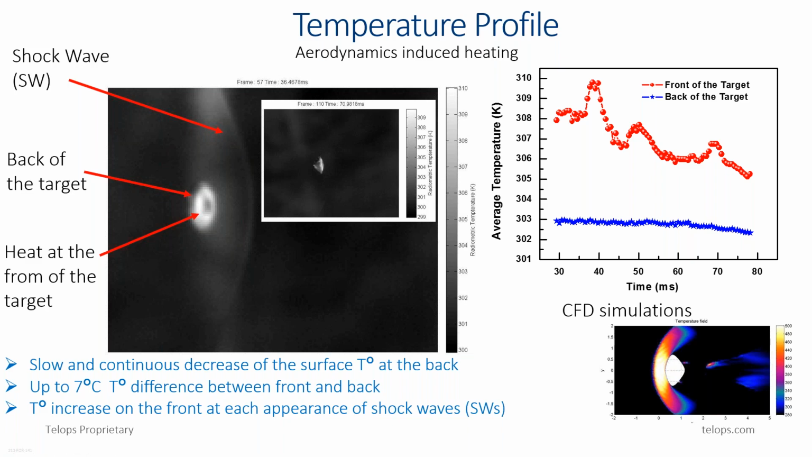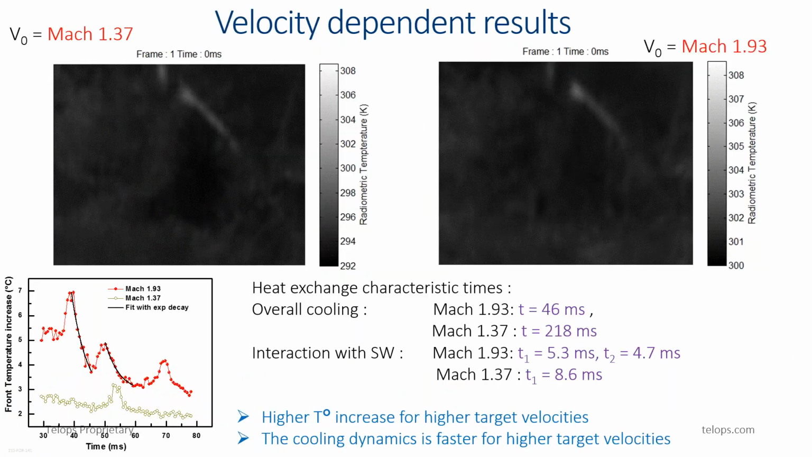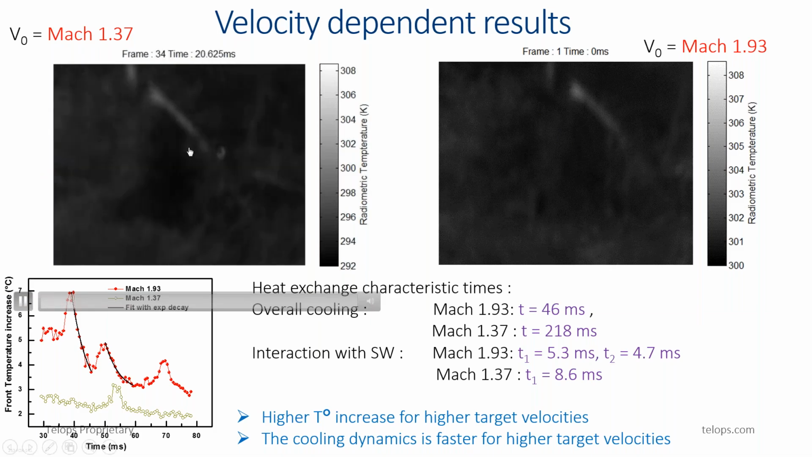We also did firing tests at low speed, or low Mach number, and this compares the result we obtained at 1.3 Mach number versus the one we obtained at 1.9. I already showed you the result we obtained at 1.9. If I play the video obtained at 1.3 Mach number, here you will see the probe appearing here, and then the tracking.